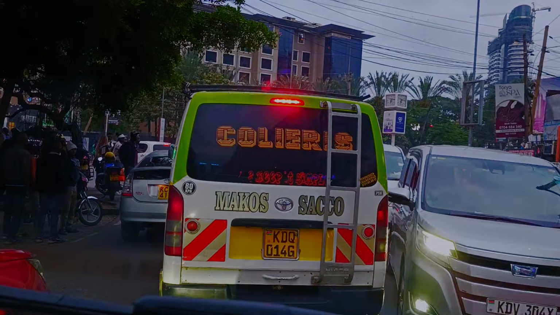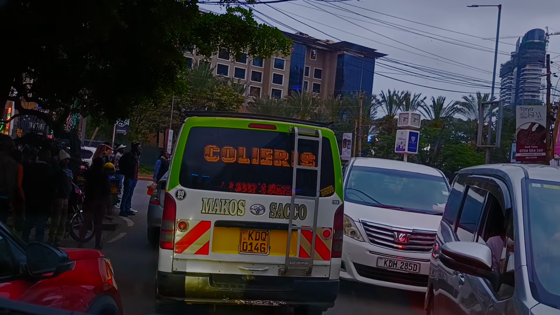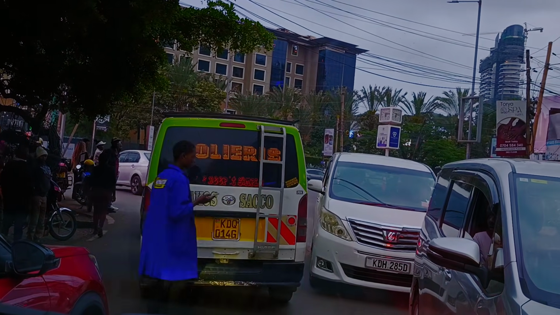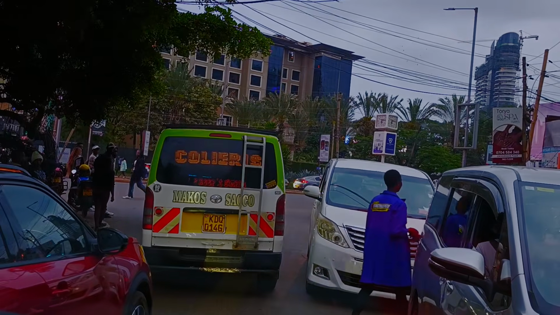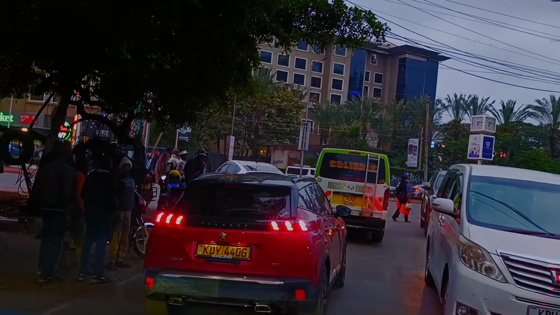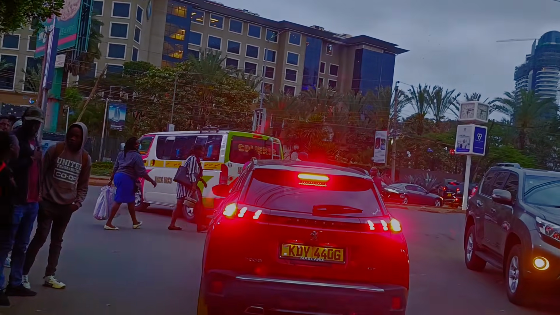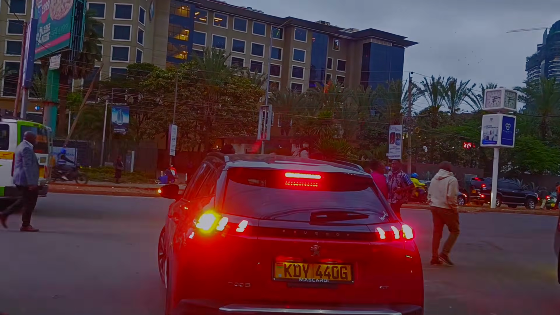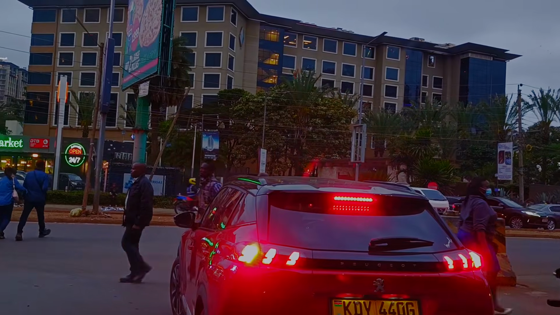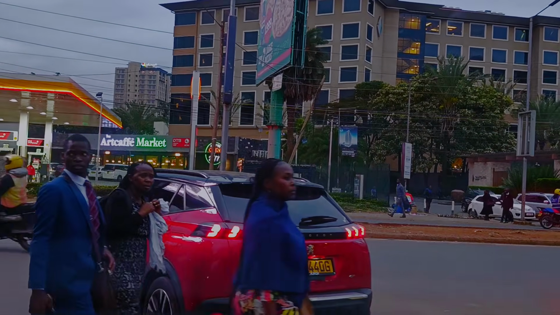And of course, right now there's a traffic gridlock, basically traffic jam, which typically is there in good sections of Nairobi, more so at peak hours. Look at this Peugeot in front of us, guys. This Peugeot looks good. What do you think about it? Do you love Peugeot cars? Comment down below. Let us know which is your favorite car, right?